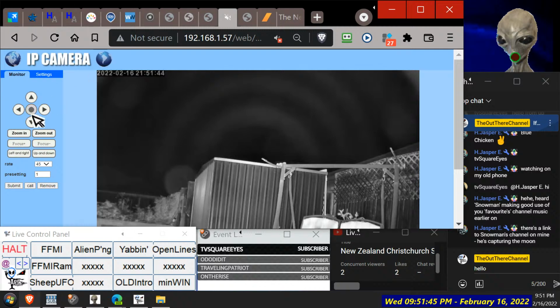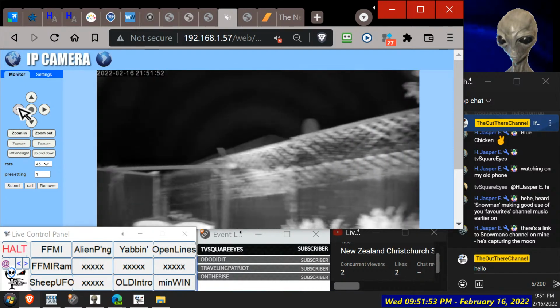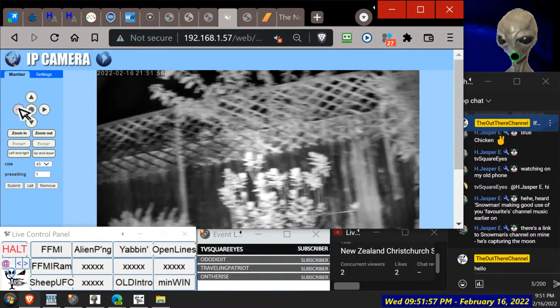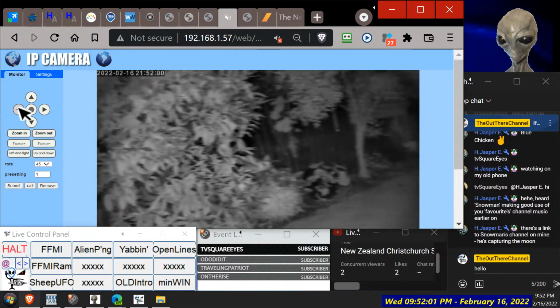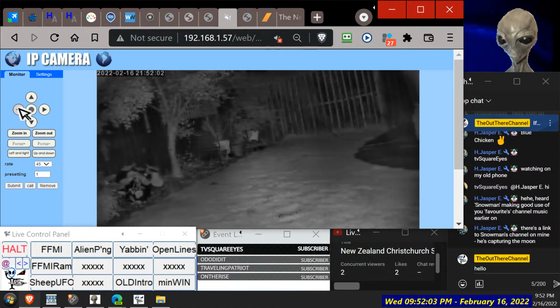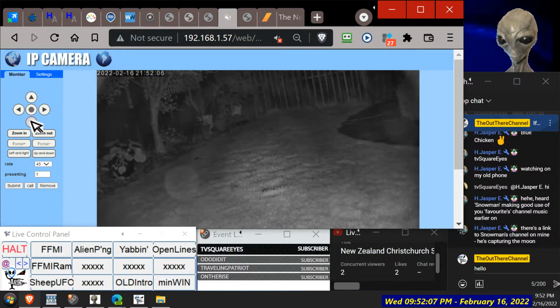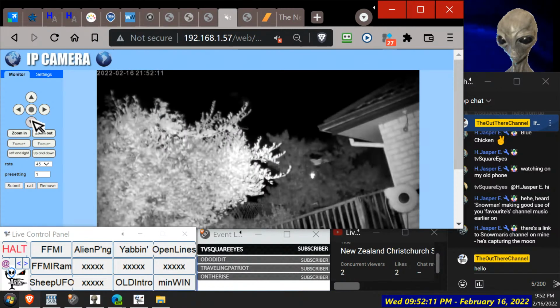Yeah, not sure if you saw the moon. We'll try now. On black and white mode, it's the best one to do. Certainly well lit up. It's pretty hot here though, so we can't see no colour now. Okay, that could be the moon.